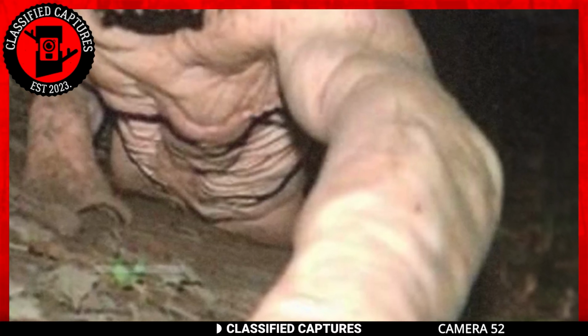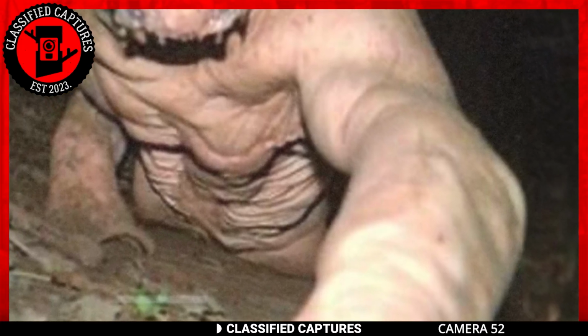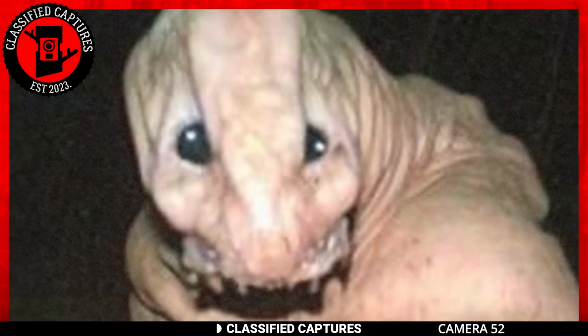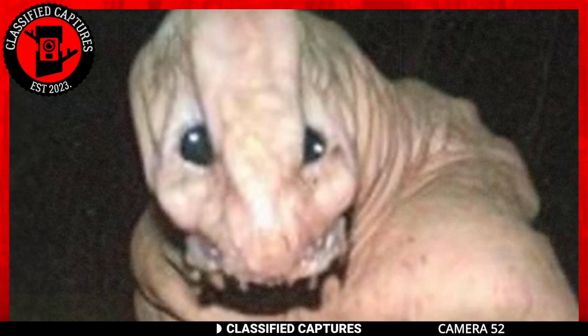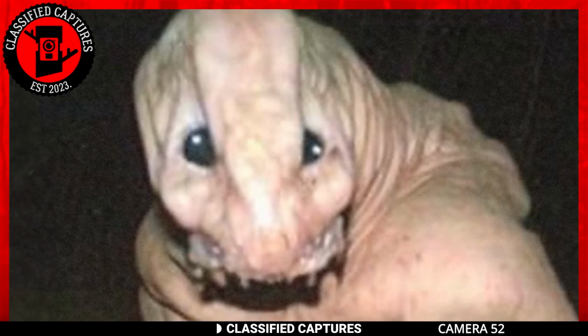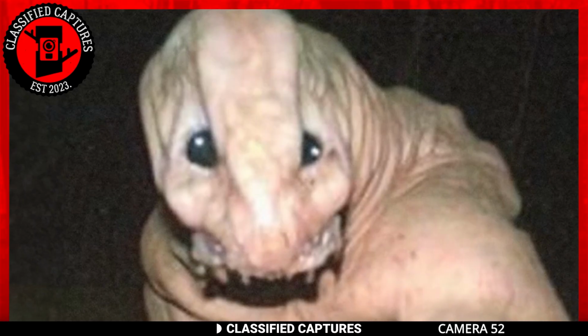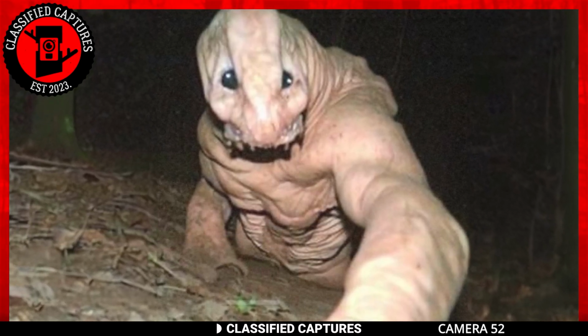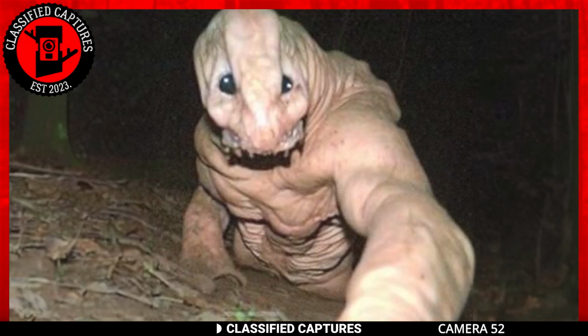The creature boasts a lovely shade of pink flesh that rivals a pig's, and its facial features are nothing short of peculiar. A quirky visage with big, soul-piercing eyes and an absence of the standard nose. It's almost like someone took a tortoise's face, gave it a pink makeover, and placed it on this strange being.